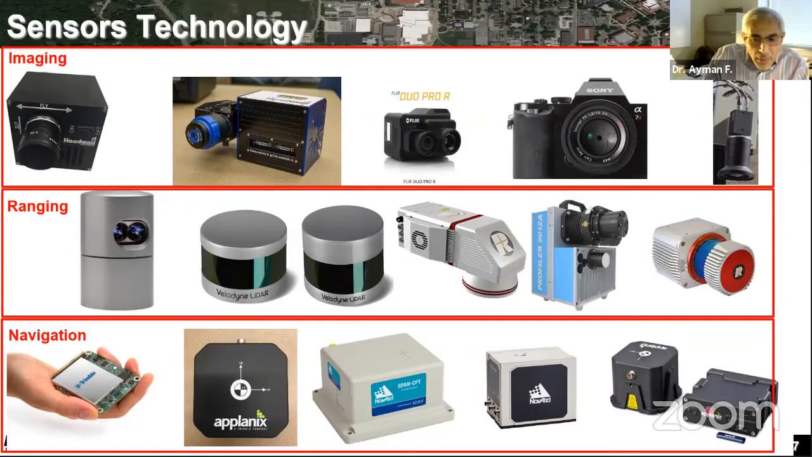Again, we have a wide range of GNSS-INS units with a wide range of performance, as well as a wide range of weights, I would say, that go from a few grams to maybe a couple of kilograms. So the performance of these sensors is getting better over time, and the cost is getting lower over time as well.